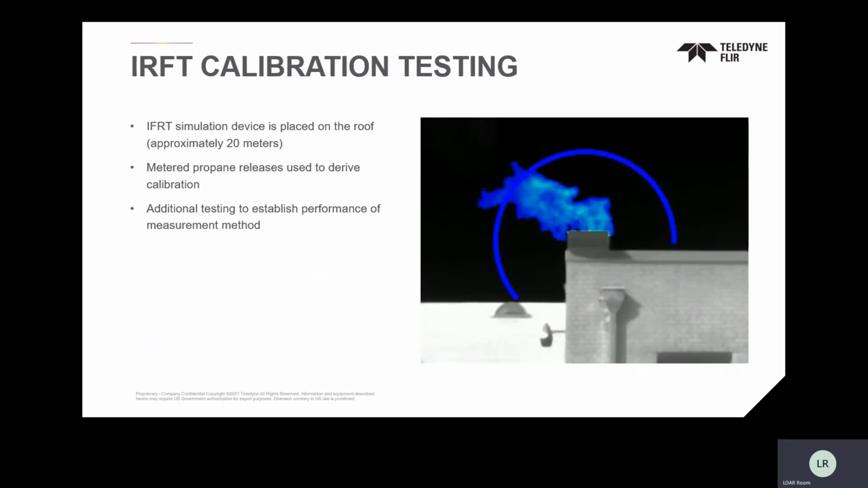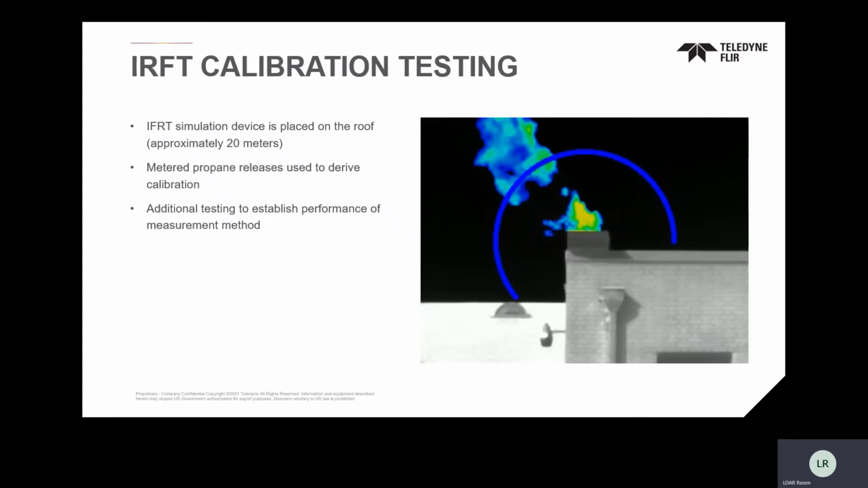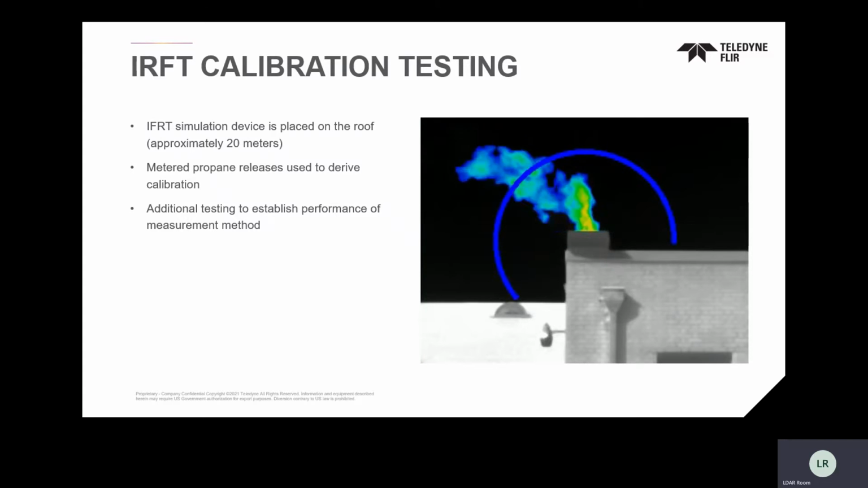To give you some example of what this might look like, this is a place about 20 meters away in this video. I believe if this is 20 meters, they may be using a 14-degree field of view, a 12-degree field of view lens. They're doing this with propane releases, and this is just so that they can derive the calibration curves to be able to quantify that. And again, the next step is to move forward. Again, the EPA and ERG are the ones that gave the Providence and the FLIR team permission to release some of these videos, but we're really excited about the next steps in doing some field work analysis. And if you're interested in partnering with Providence on that, feel free to let us know.